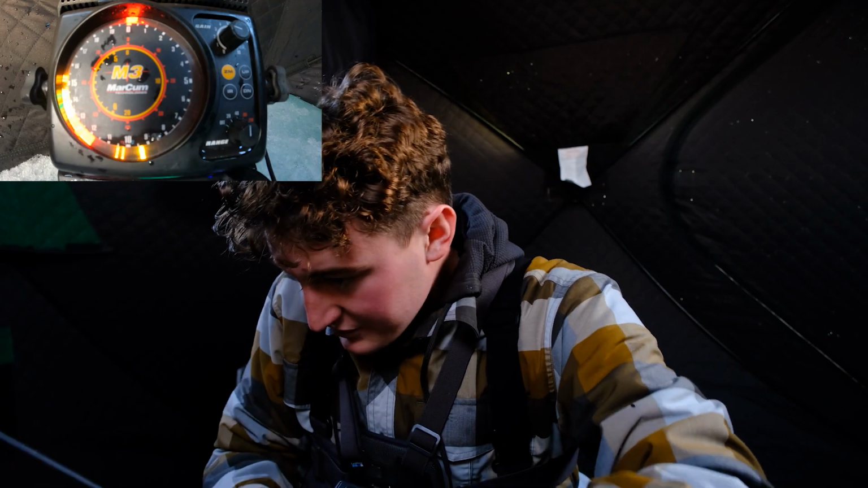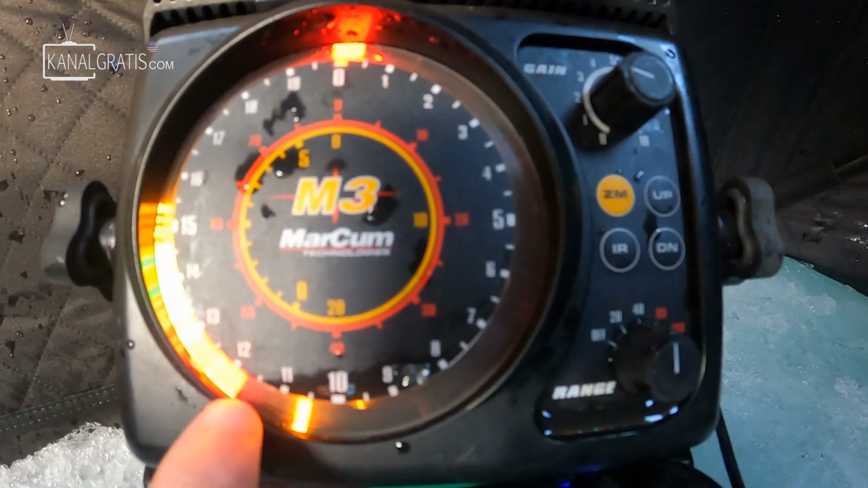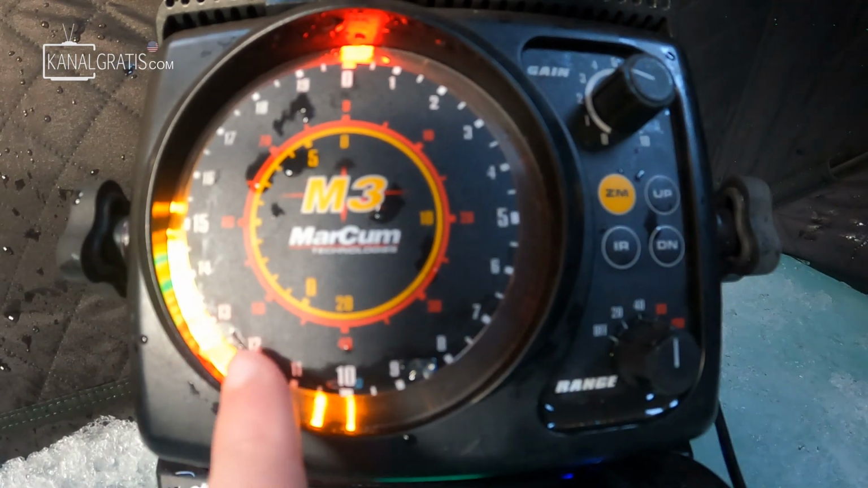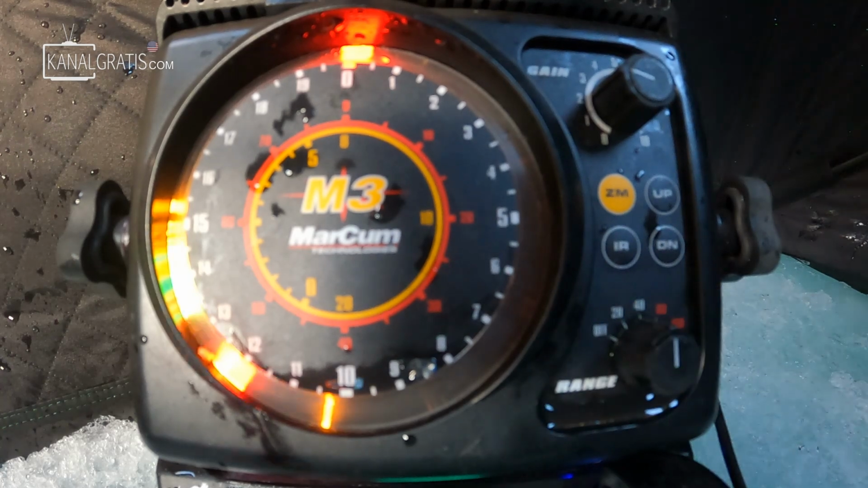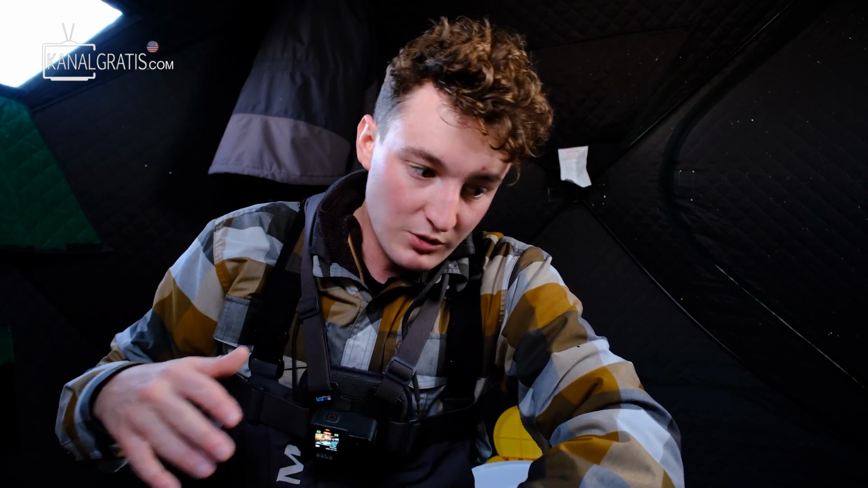So once again, on that screen right now, what you're seeing is a few different things. You have bottom right here, and there's a 12 right here. That means 12 feet, but I'm set on a double setting, so it's actually 12 times 2, so we're in 24 feet of water. These orange flickering marks are fish that are down there. This one just turned red, so it means that fish is directly underneath that beam, so odds are if I drop down, that's a fish that I can probably catch.